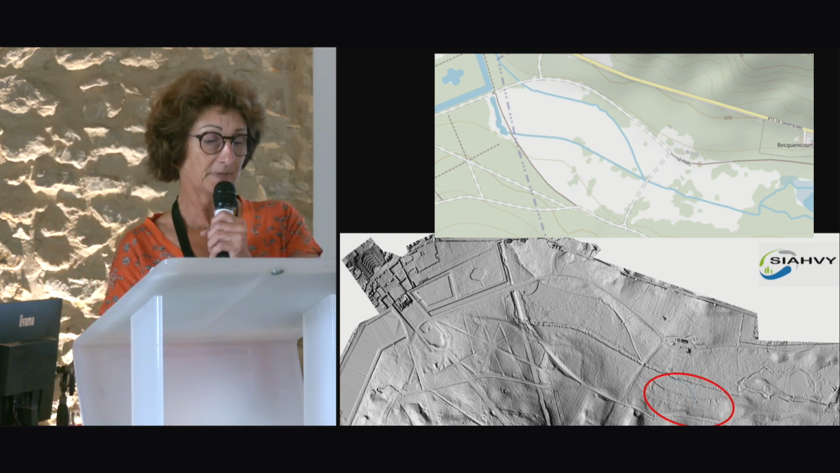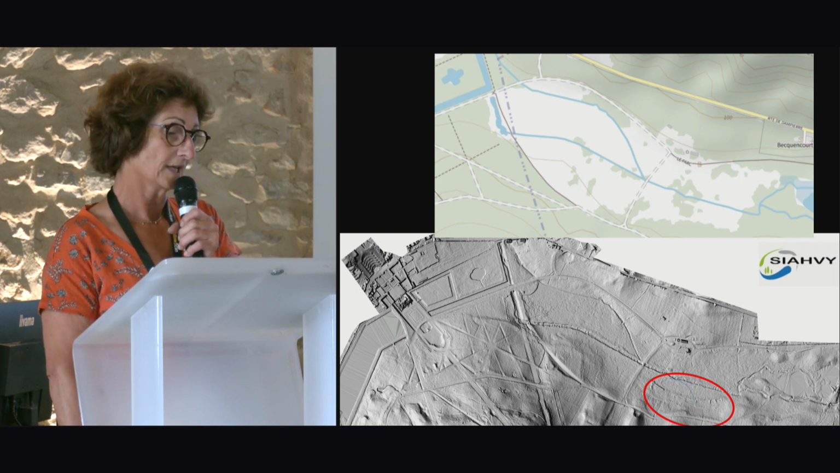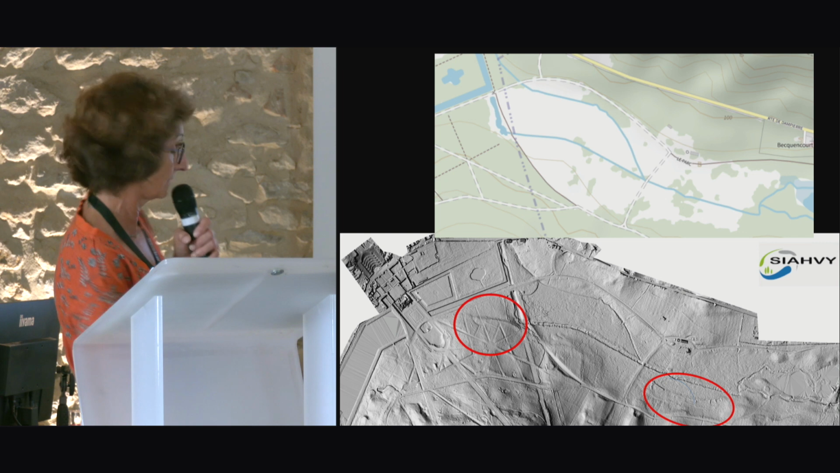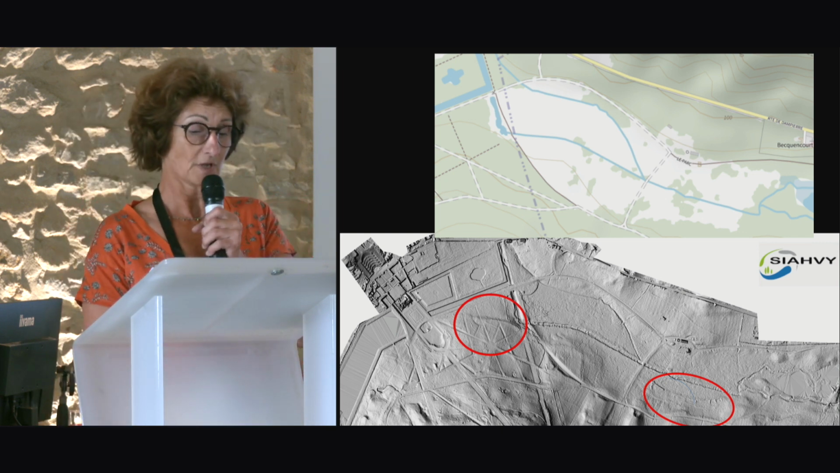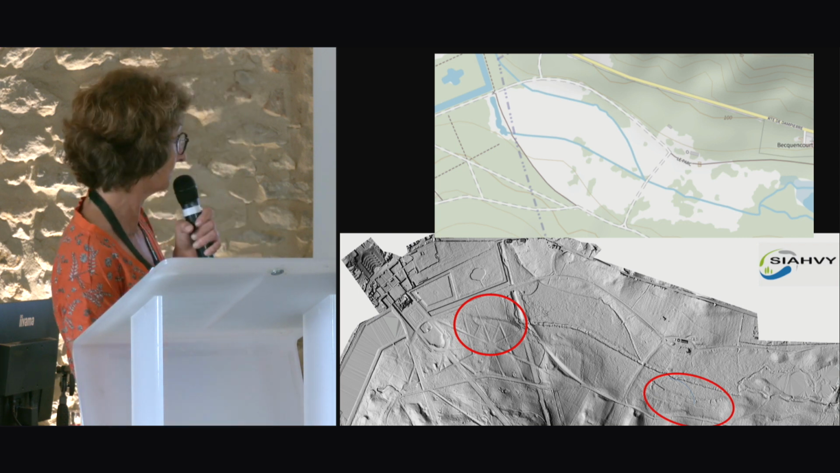Compared to the existing plan, the LiDAR makes it possible to locate the old bed of the river in the marshy plain. And here, we see that the river was diverted for the construction of the gardens of the castle at this time.